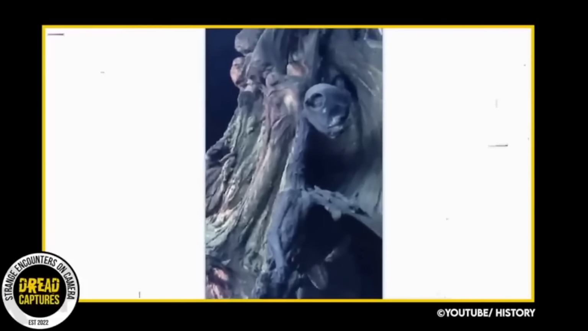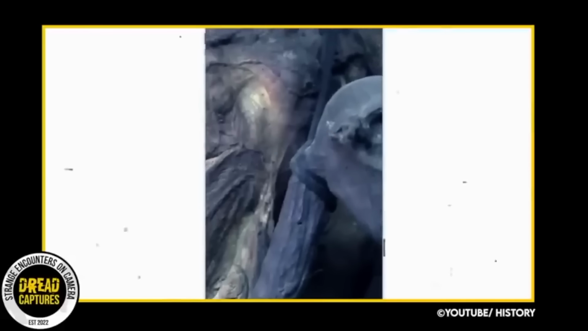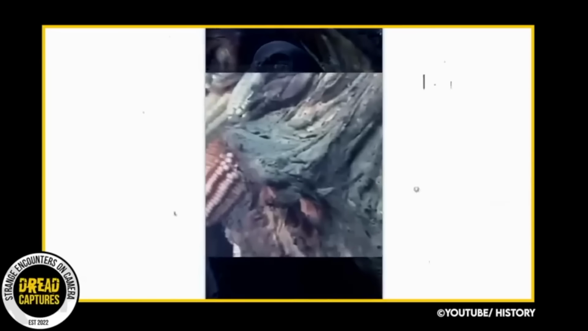While it's difficult to say for sure without proper scientific examination, it's possible that this could be an unidentified extinct animal. With the Arctic warming twice as fast as the global average, it's likely that we may see more strange creatures emerging from the permafrost in the future.